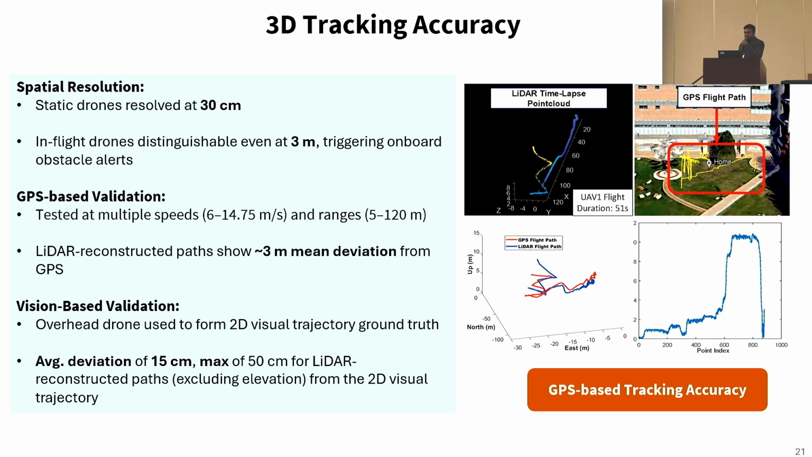Then we validated our trajectory's accuracy by comparing it with the GPS reconstructed trajectory. This resulted in a mean deviation of 3 meter between the LiDAR reconstructed trajectory of the test drone and the GPS trajectory.